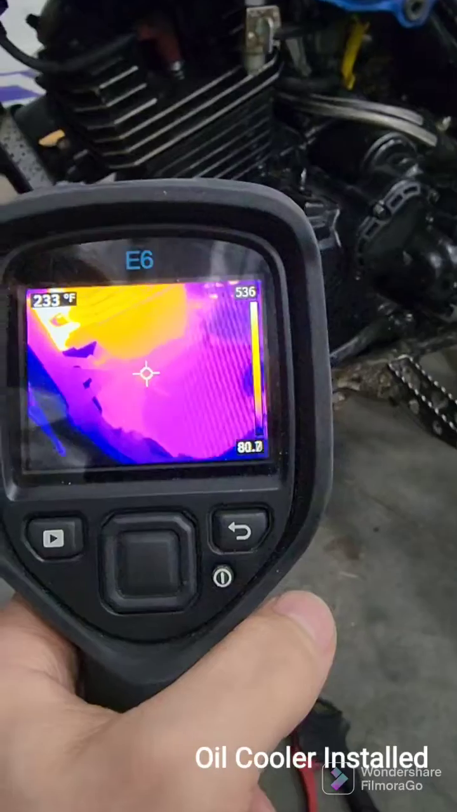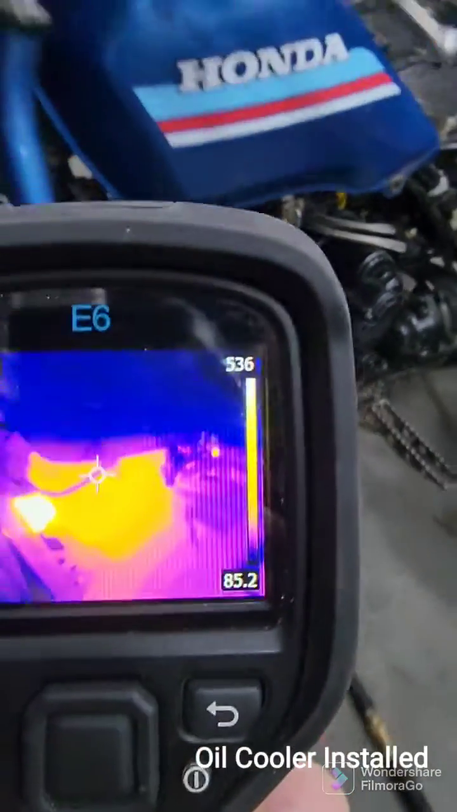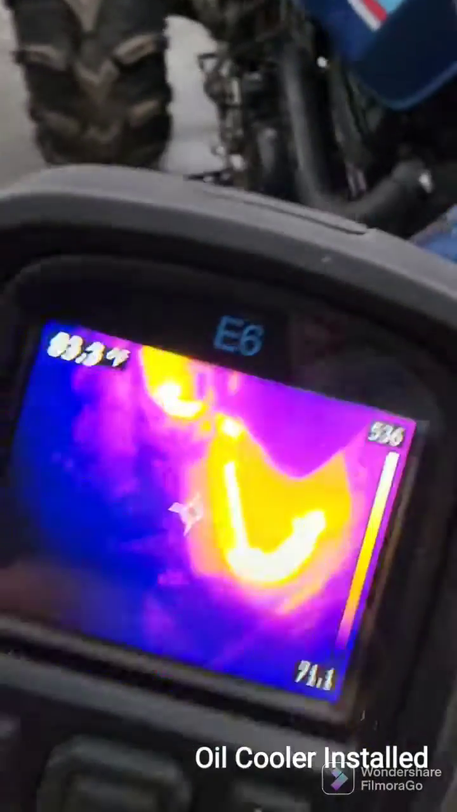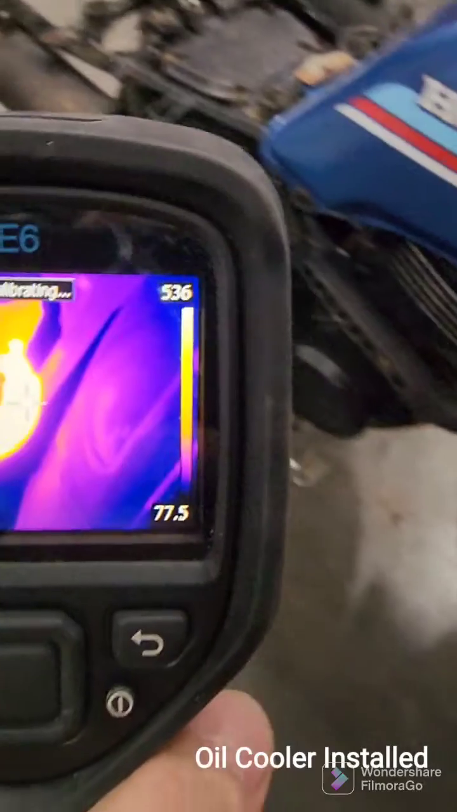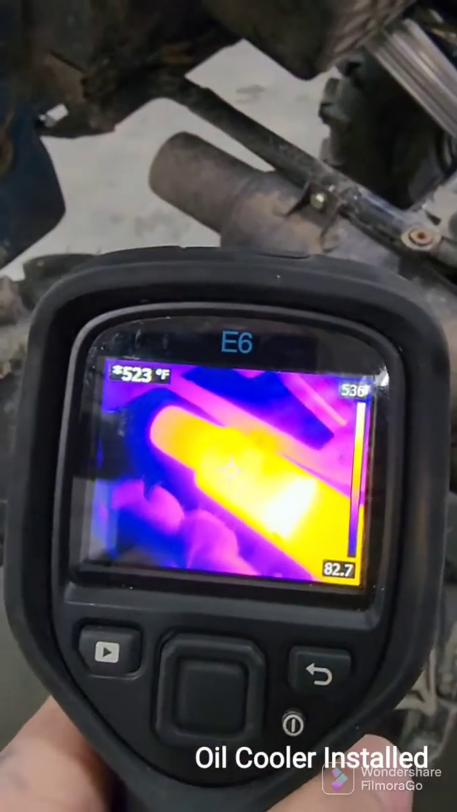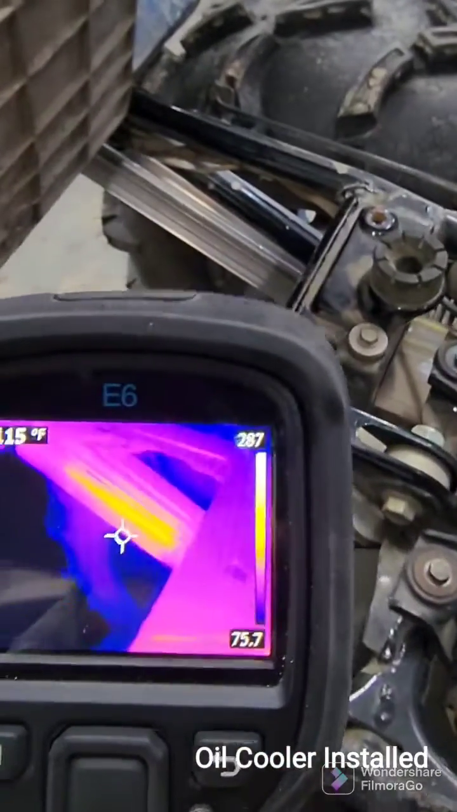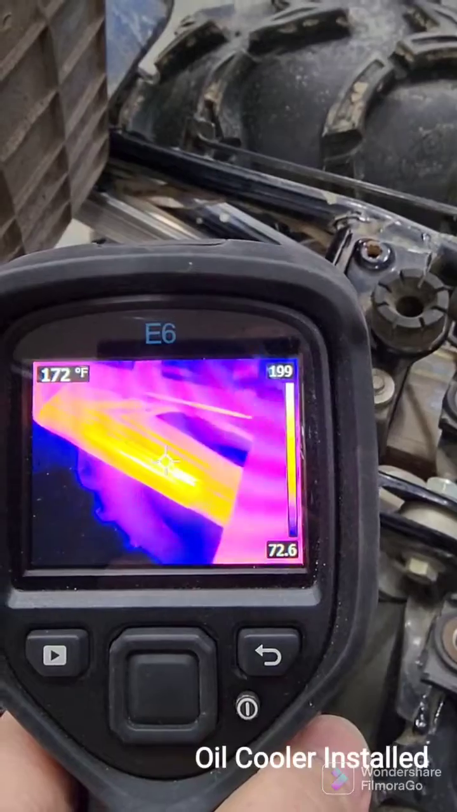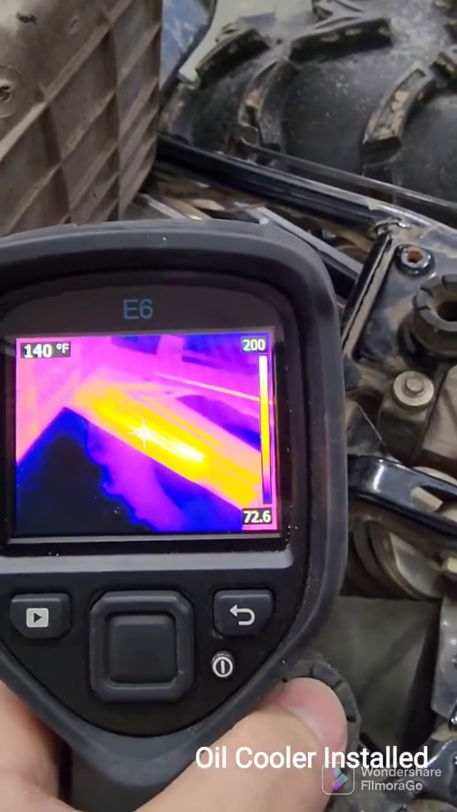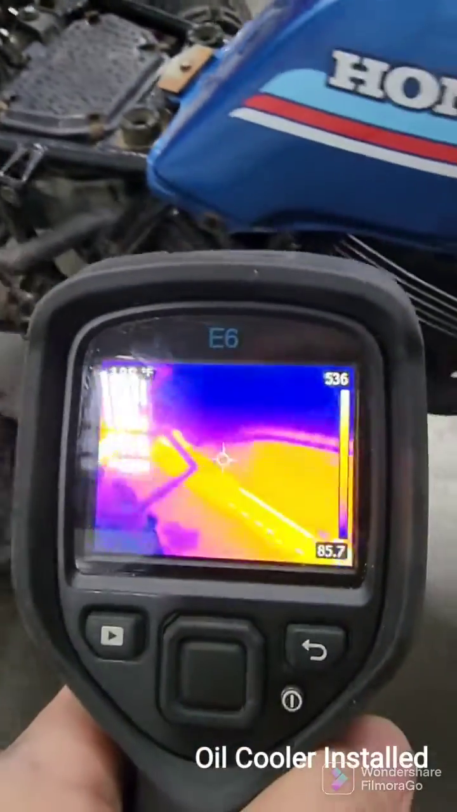The crankcase oil is sitting around 230. Manifold is 536. That's been constant from the first 2 minutes. 530. The oil cooler inlet is 130, just like the crankcase. We are dissipating heat into a bigger area, that is no question.